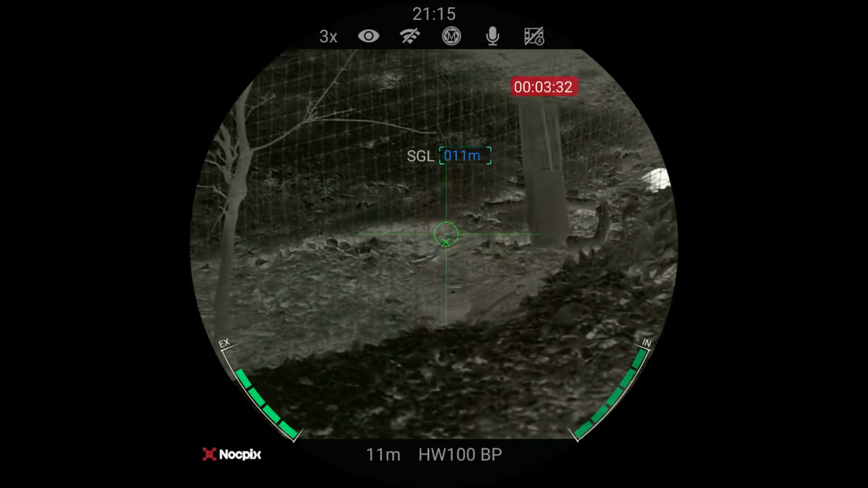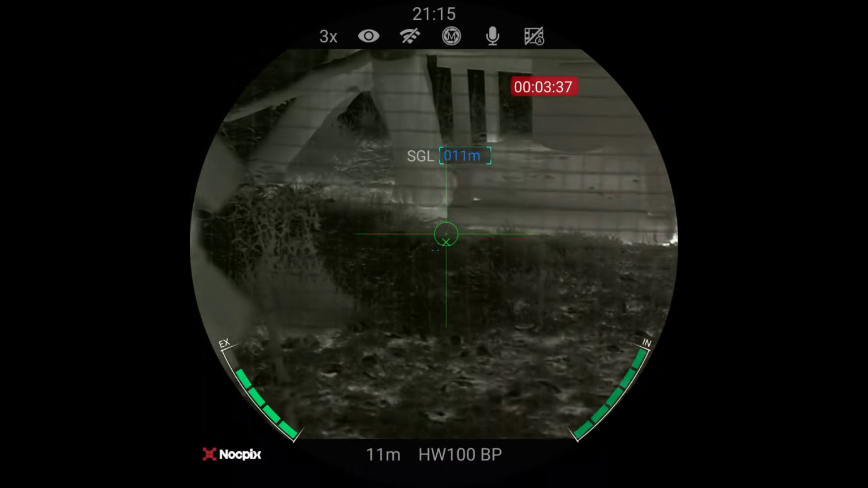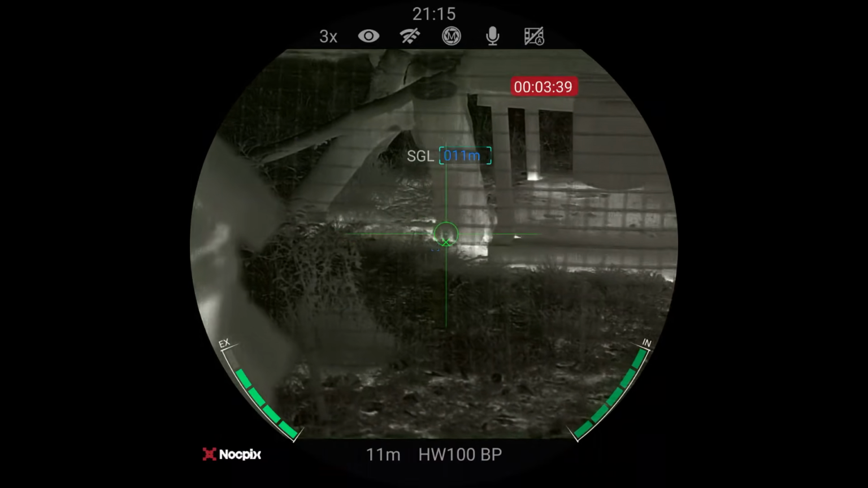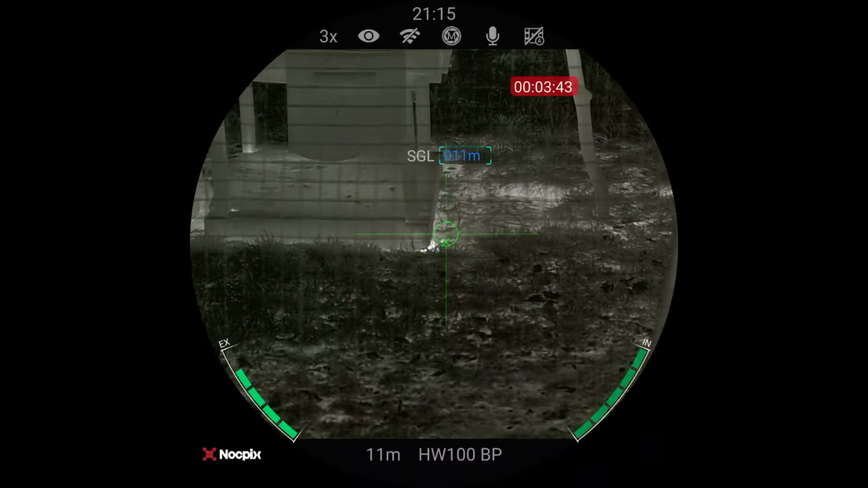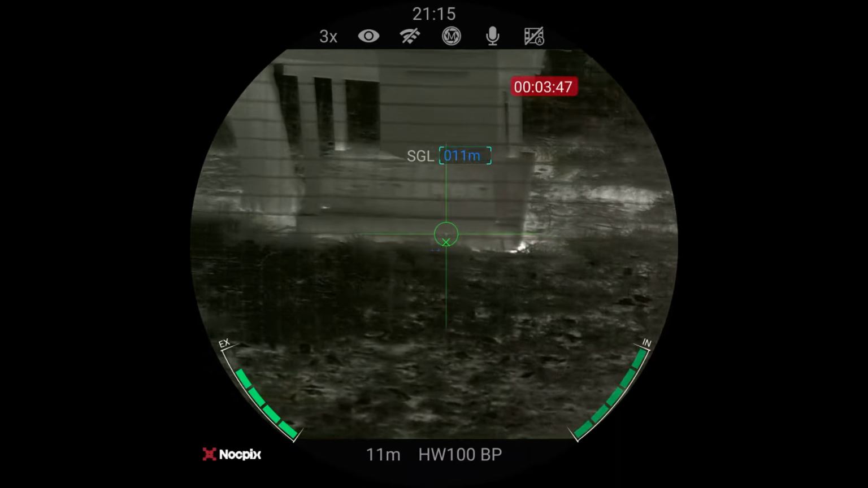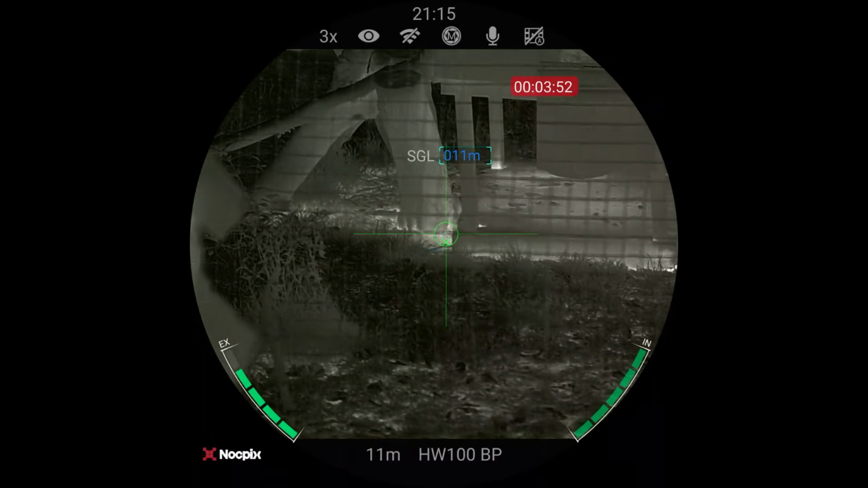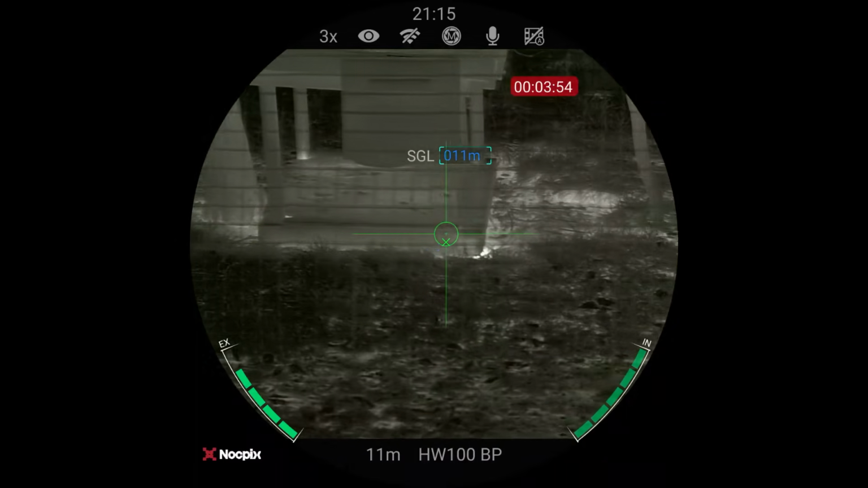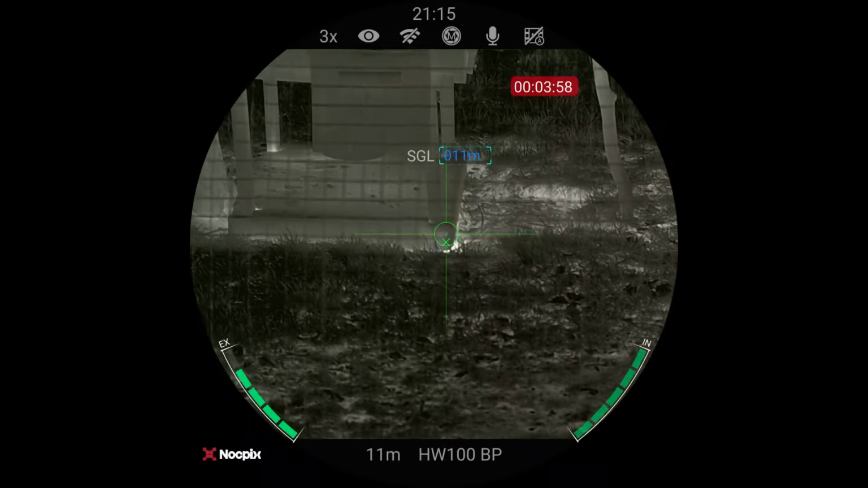It's one of those things, you know, as a staunch .22 shooter, historically, it does make you realise that what you adopt over the years is not necessarily the best thing. Certainly for ratting, the .177 has become my go-to choice.